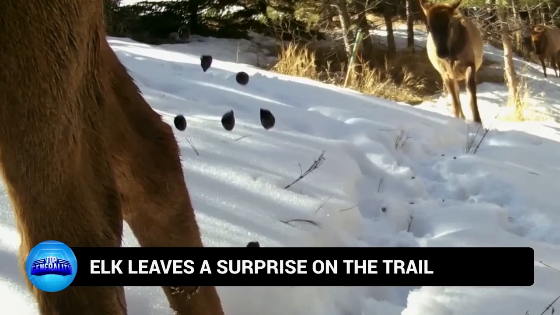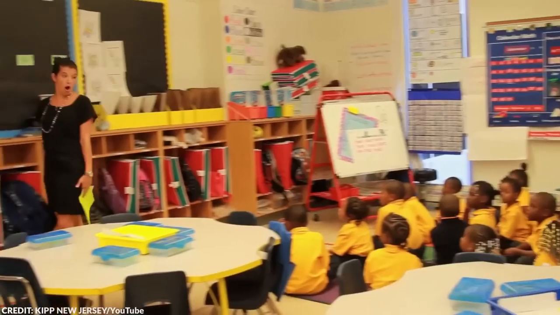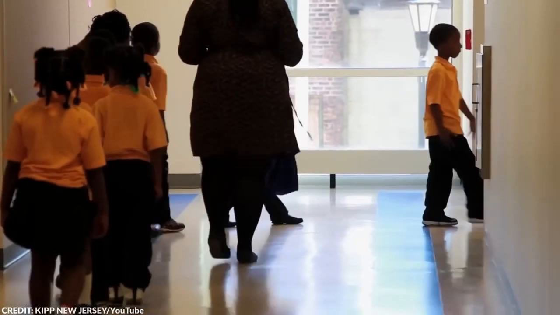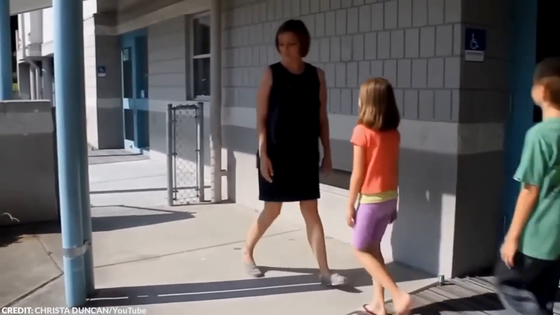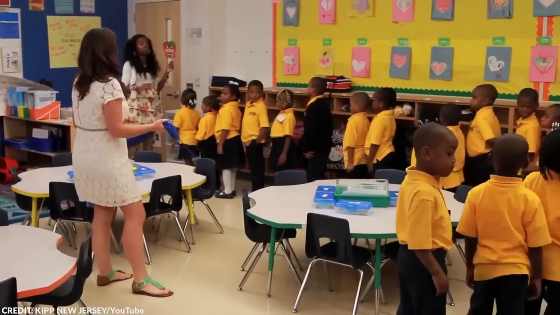Number 15. Elk leaves a surprise on the trail. In school, especially in your early years, you might have been taught to walk in one line when going from one place to another. This formation kept the hallways clear for other teachers and students to pass, and it helped the class move in an organized manner.